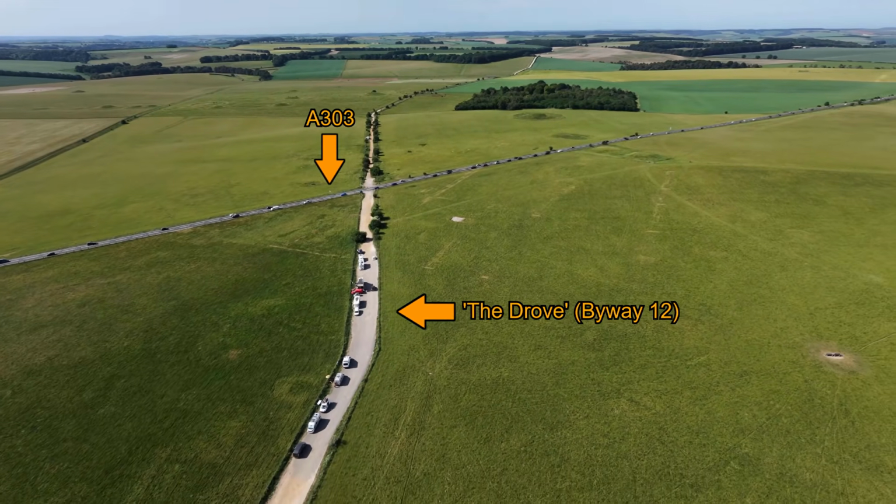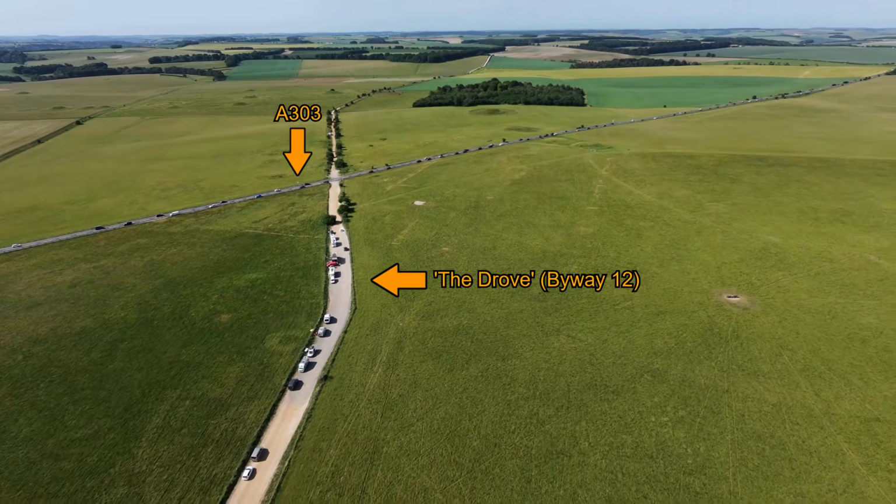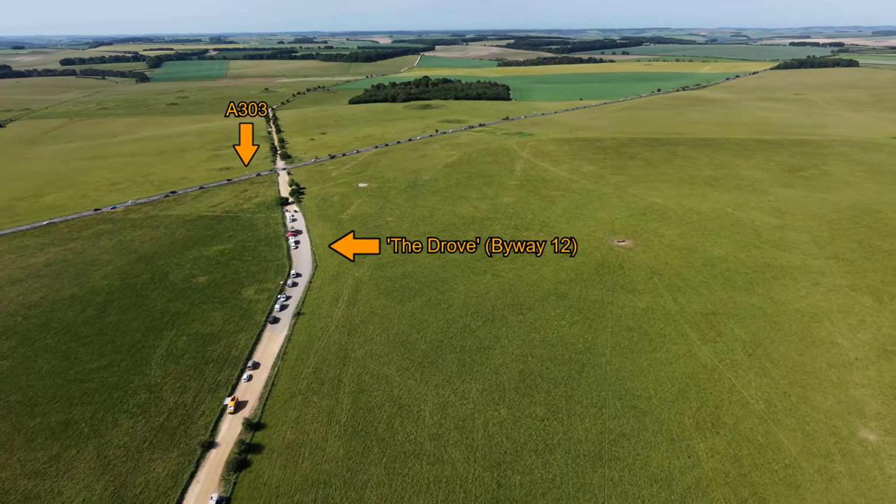You can then fly around the Stonehenge site while still easily maintaining line of sight, because it's very, very close. And then you can land again on that road. And then technically, you haven't actually broken any rules.